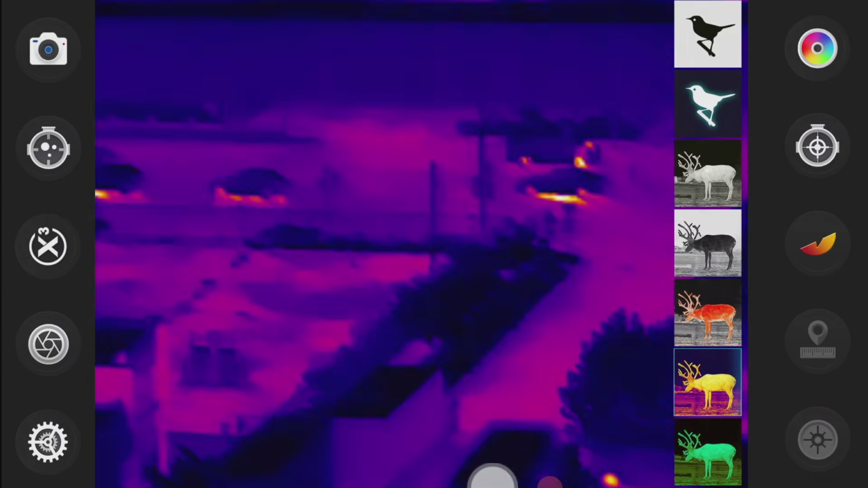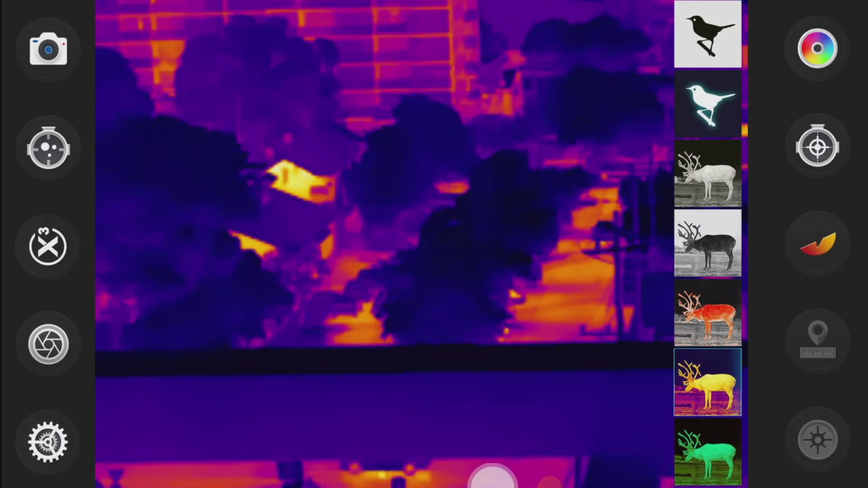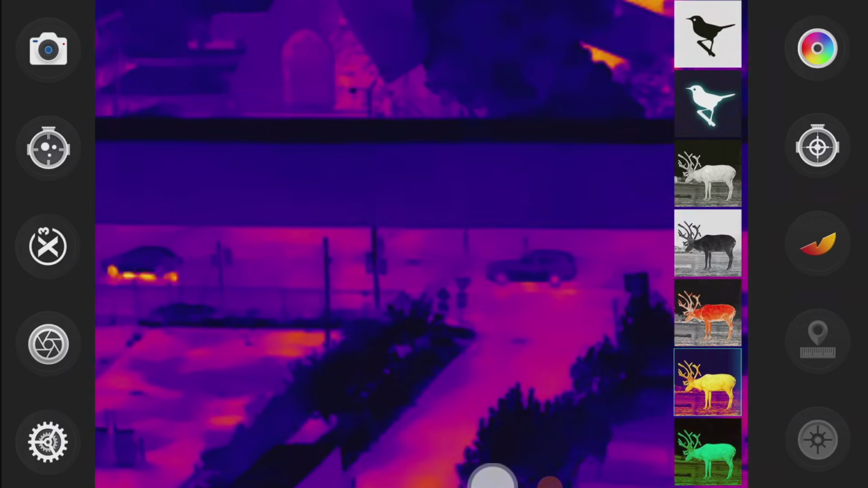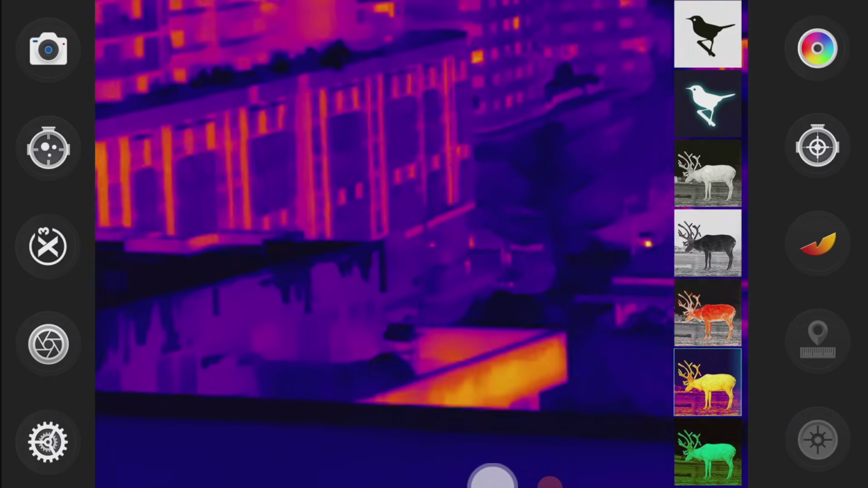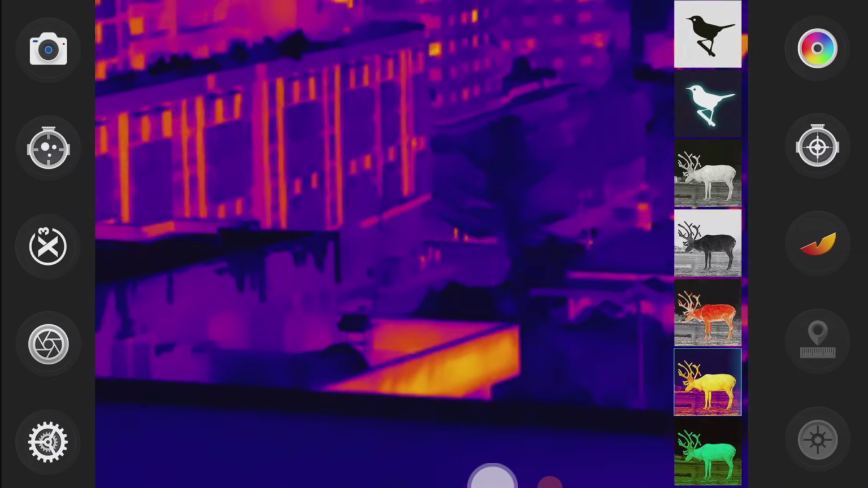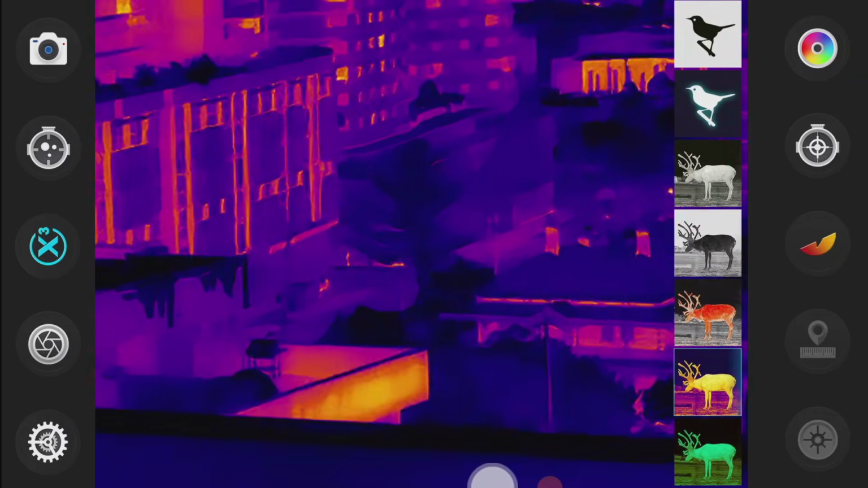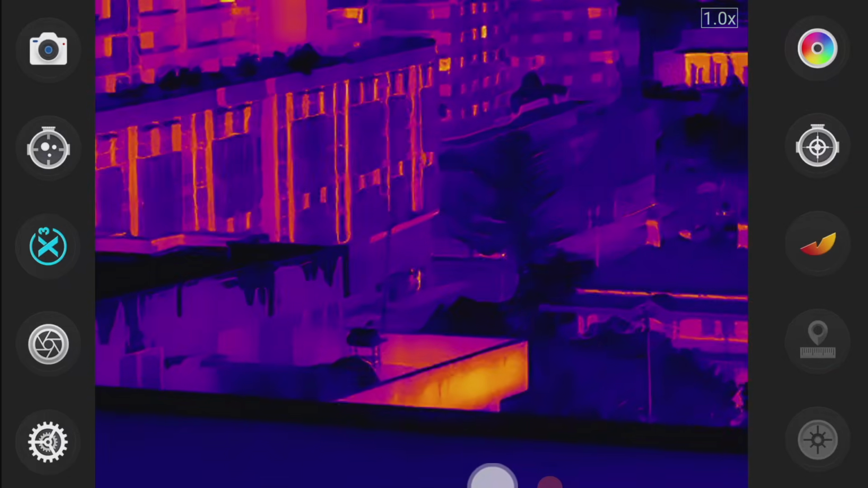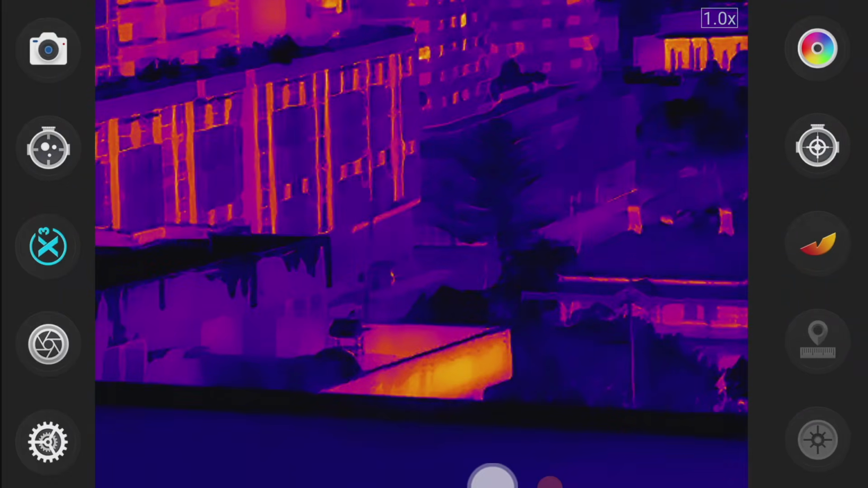And you can see the details really quite clearly. Just trying to see if I can, oh, here we go. Might be able to spot, there we go, there's some people all the way in the distance, in the middle of the screen. And pop on the X3 mode, let's see, there we go. So you get a bit more sharpness. You can make out those people a bit more.